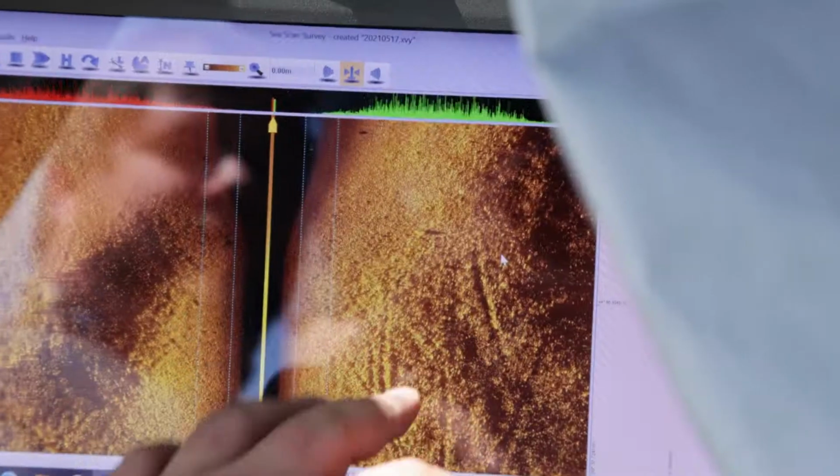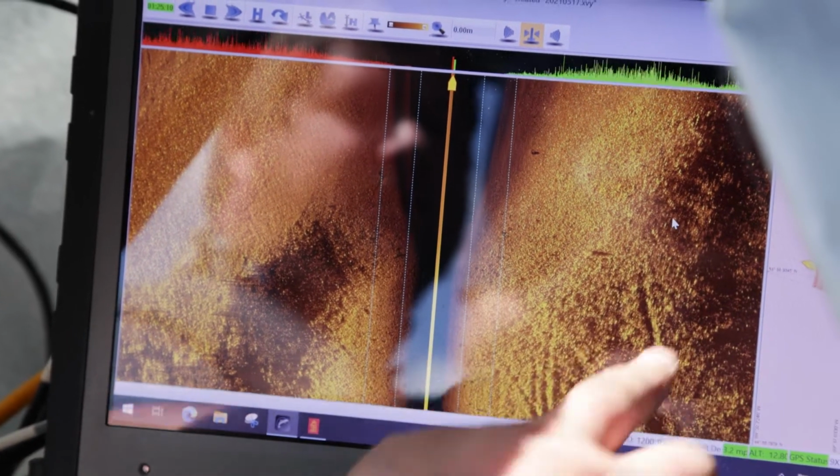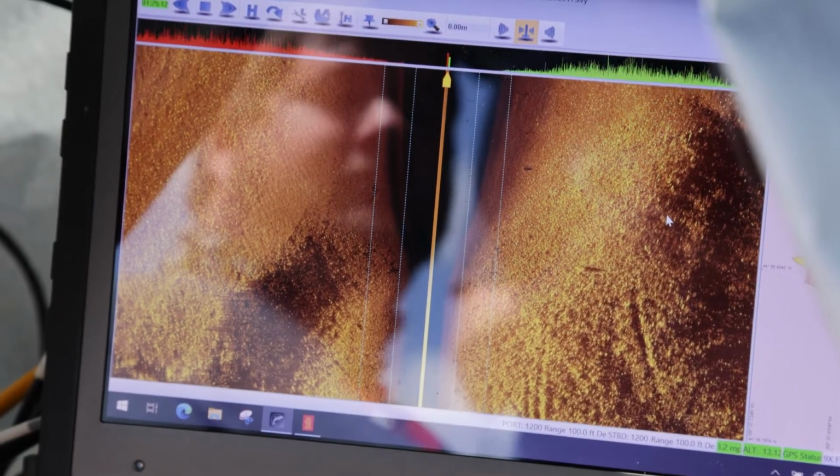The lighter an object is, like these real bright spots, that's very hard bottom. While this darker area here is a very soft bottom. So basically, if you think about a very hard object like a rock or something, sound can bounce off that object a lot easier than a softer object like skin. The softer object will absorb some of that sound and it'll dampen it. So we can tell if we're looking at a really hard object or a soft object.